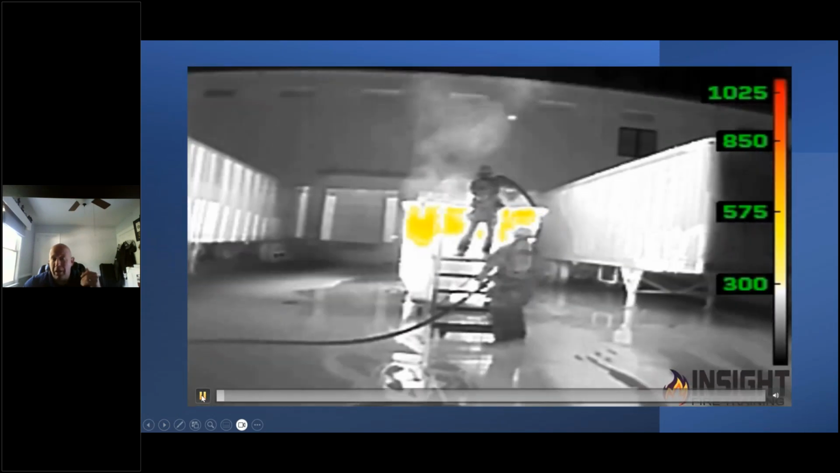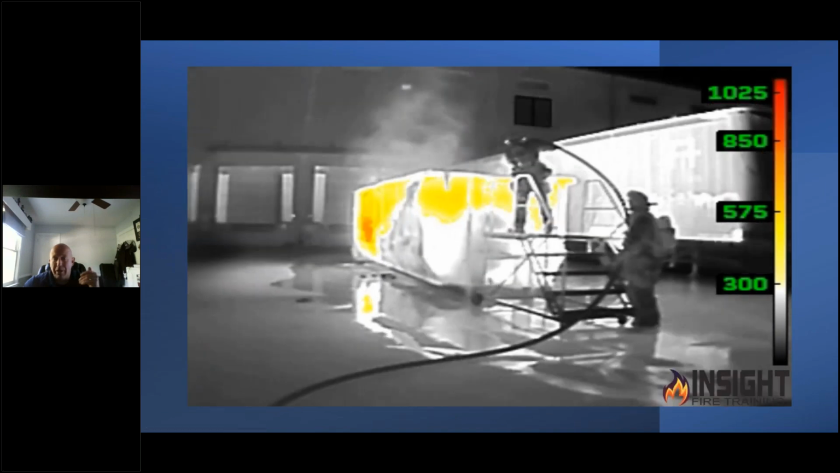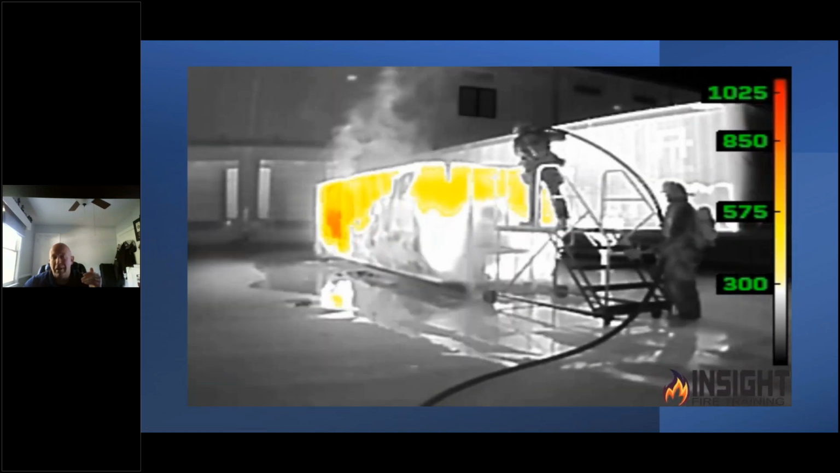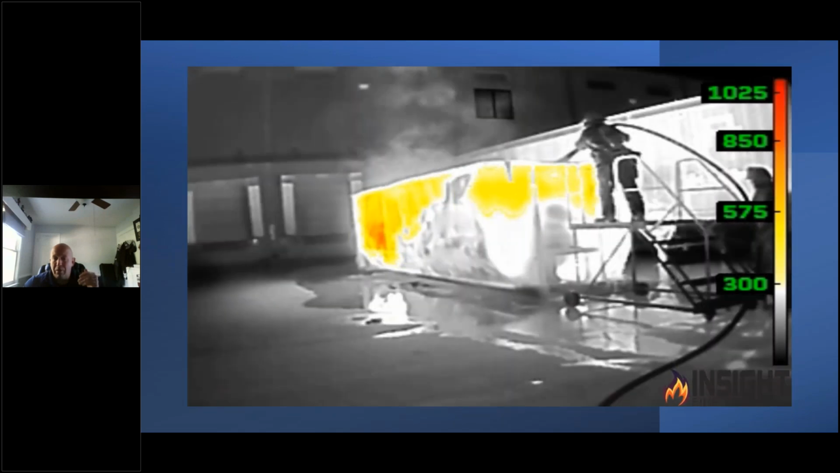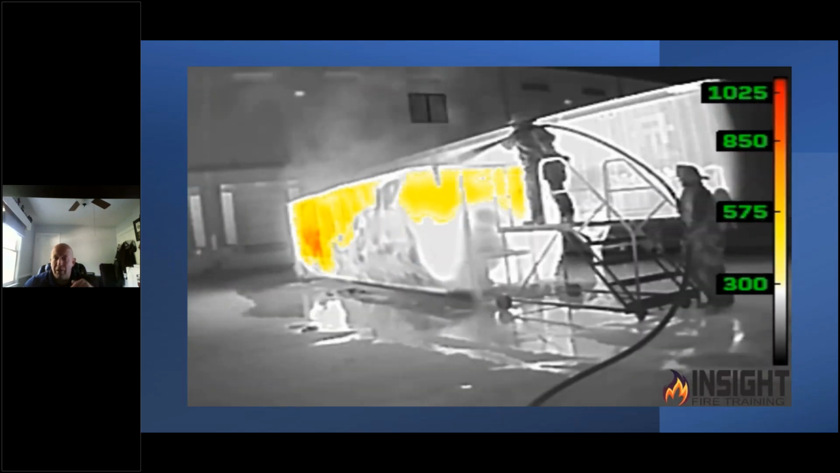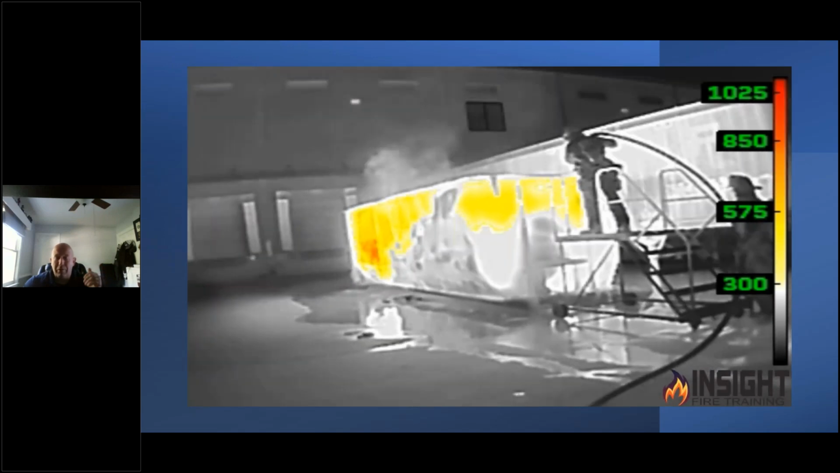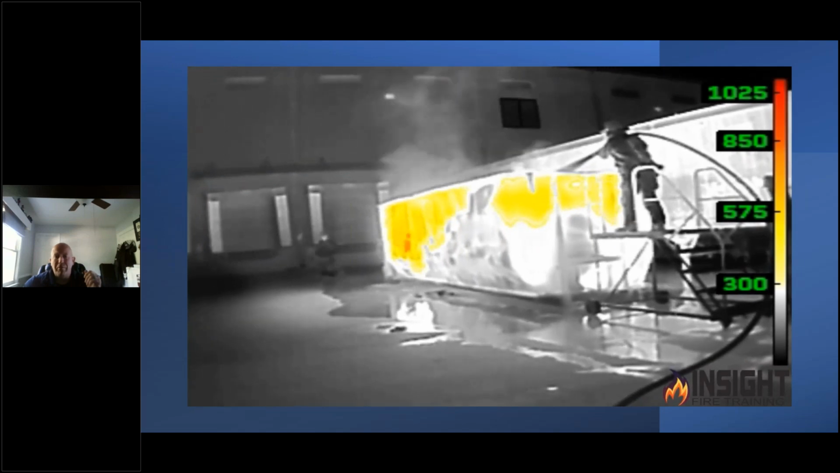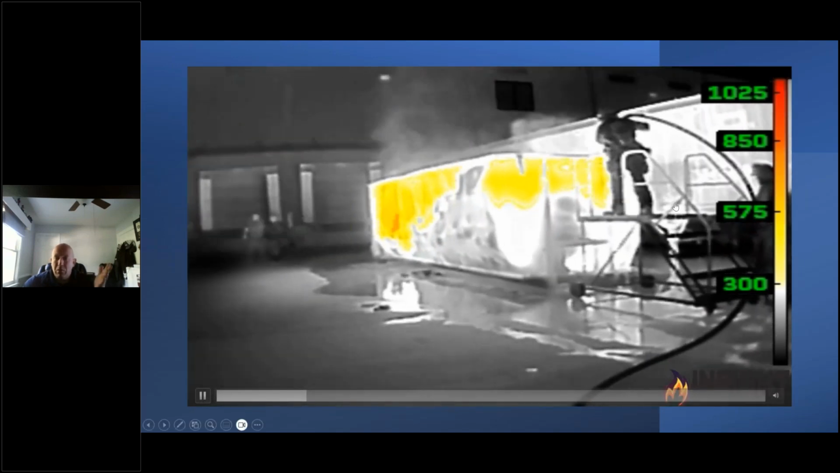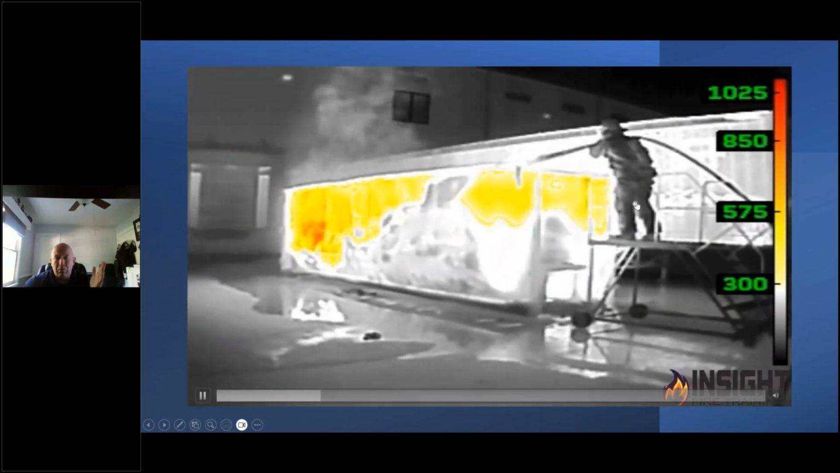And when you look at these, I want you to see on your average day-to-day dumpster fire how this makes life easier. This one colorized the sides of the dumpster when the other model didn't. The metal is heated up enough that the camera is colorizing it, so we can see as an incident commander, he's flowing water. Is it cooling off the sides and filling up? We tried to fill it up, had a big hole at the bottom of it. It's full of carpet. Put a little foam in there for my foam friends. And you could see whether he's making headway or not. I can see what's going on.